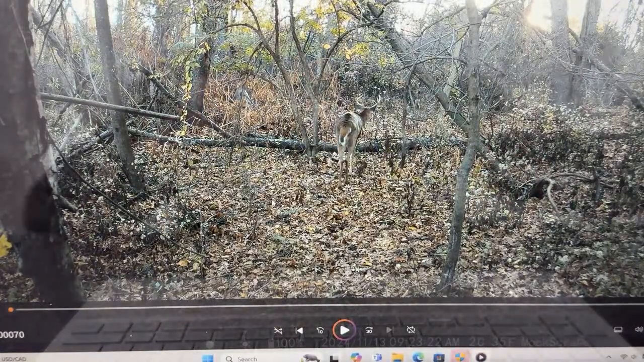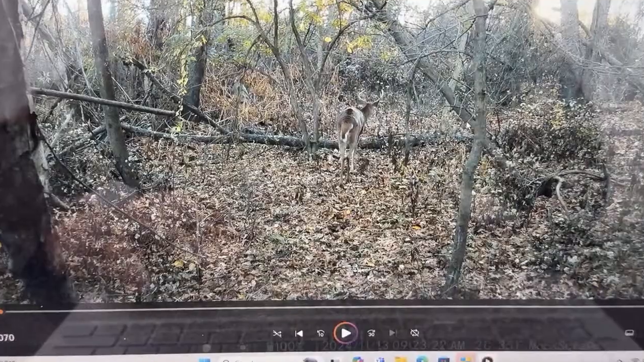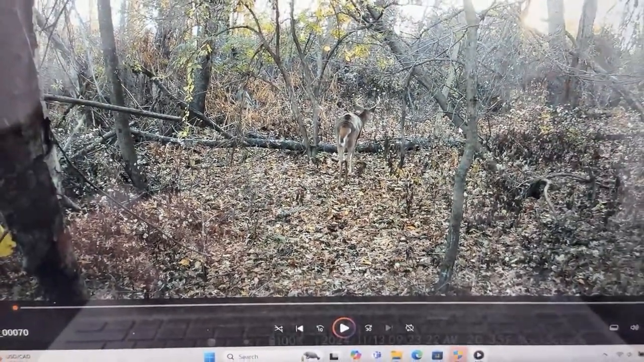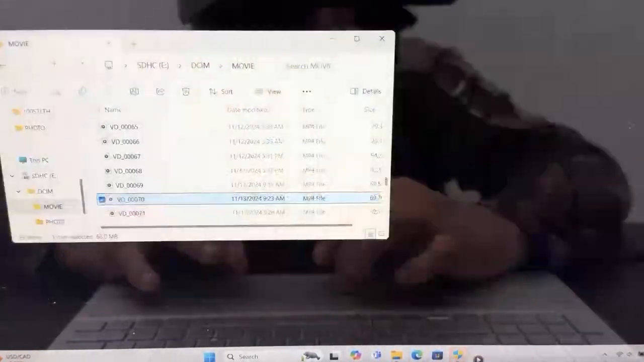Yeah, that looks like the big, let me see here. I can't zoom into that, can I? Yeah, I don't know if I can zoom in. I can zoom in this way, let's see. Yeah, that looks like the wide 4-point, or a 6 if it has brow tines. We'll see if it comes back.